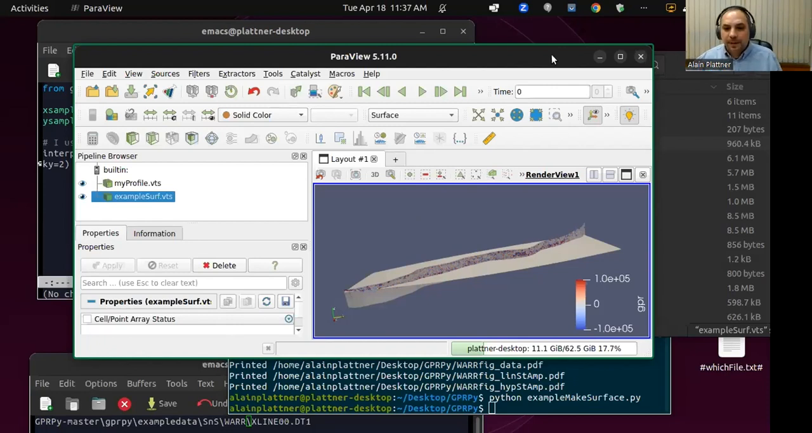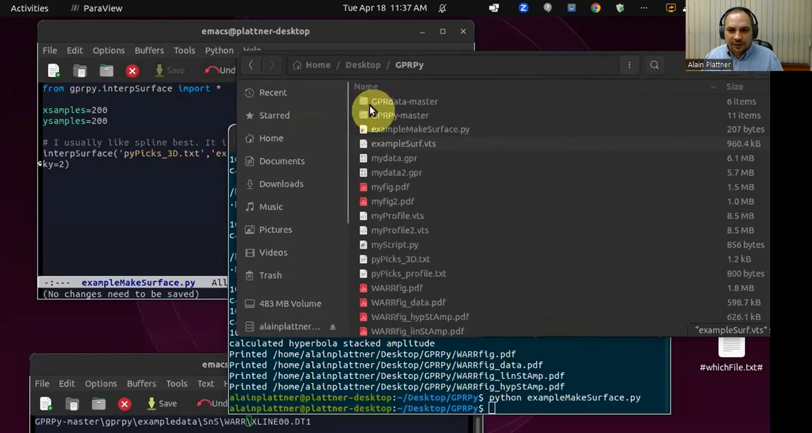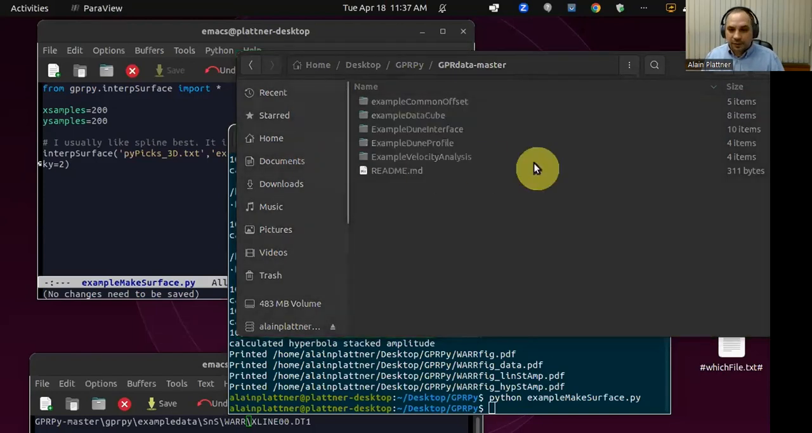By the way, the paper, the SEG Leading Edge paper, GPRPy paper, that one has a couple of such examples, and this GPR data folder that are also in the notes for this talk. Those are for that specific paper actually.